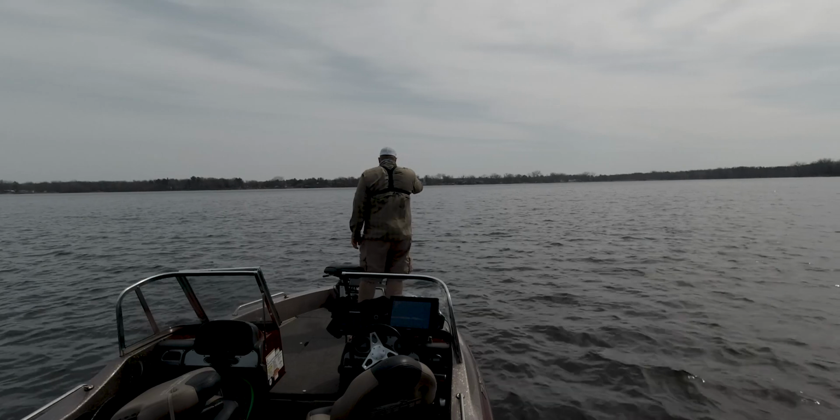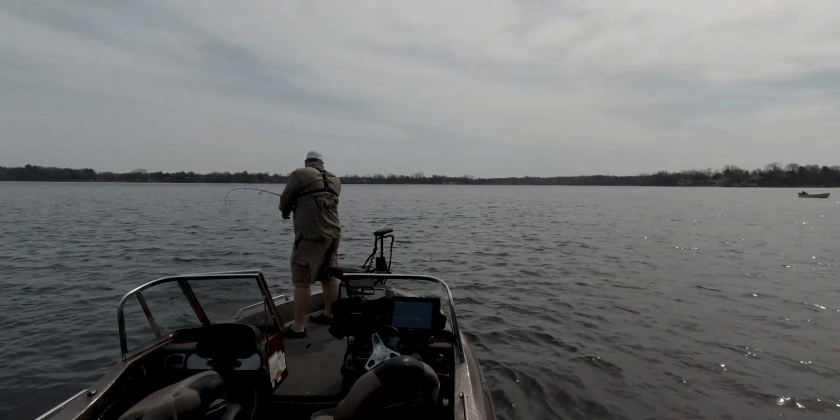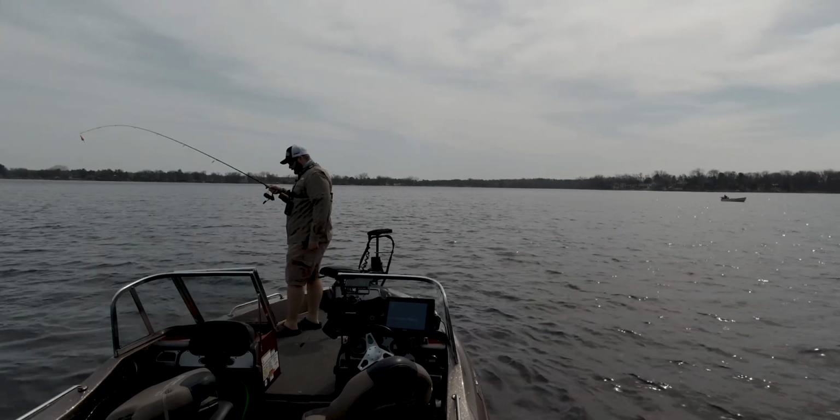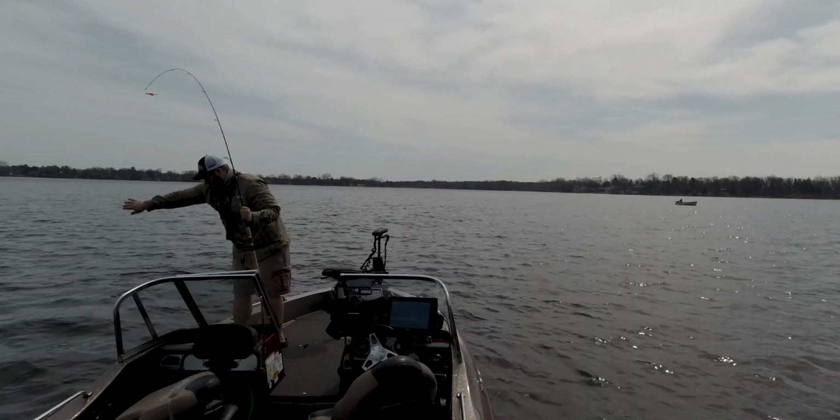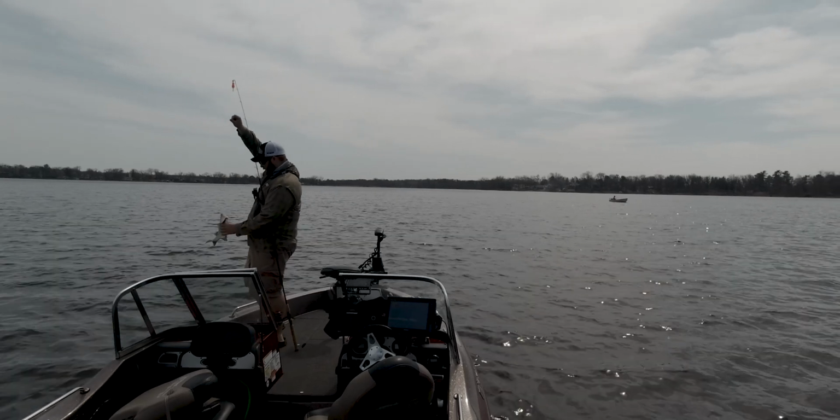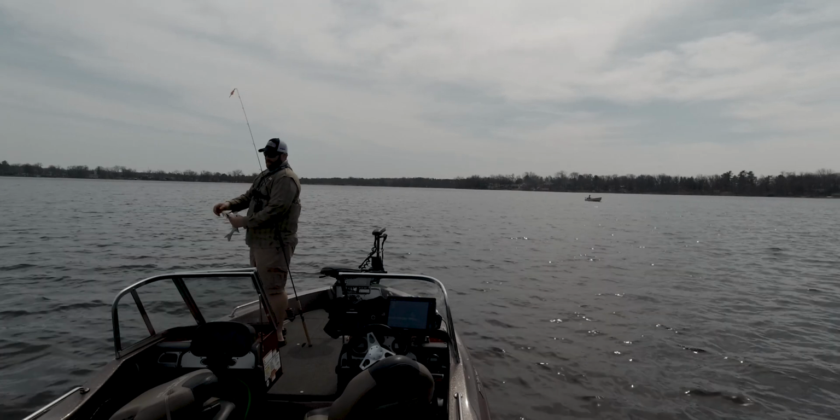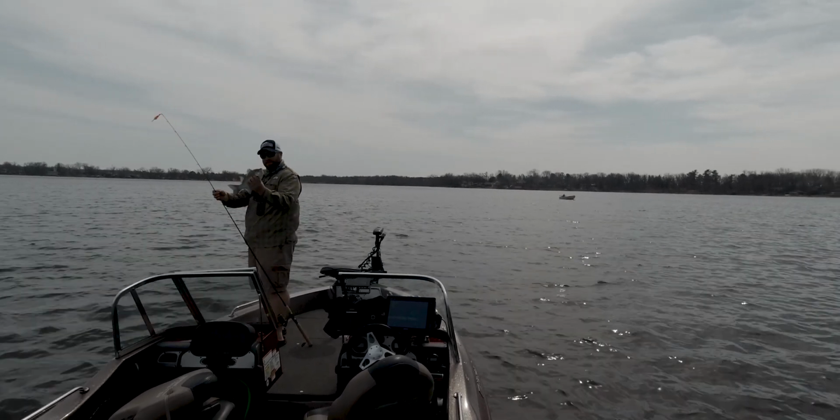Wow. Need to find more schools like this. This one's giving me a nice fight. Look at that. That is not a crappie. The old white bass. I thought that was going to be a 15-incher, the way he smoked it.